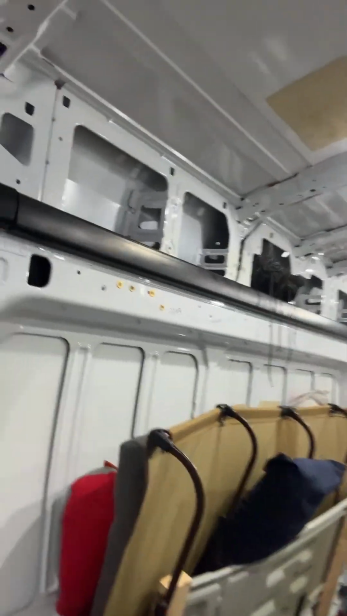If you want to see the inside of my van, I'll show you here. I'll give you a little tour if you're just finding me and wondering what this guy does. I do van expediting. I travel all across the United States. I live down in Florida when I'm not driving, but this is pretty much my van. I have a memory foam cot. I lost my light. Hang on. There we go.